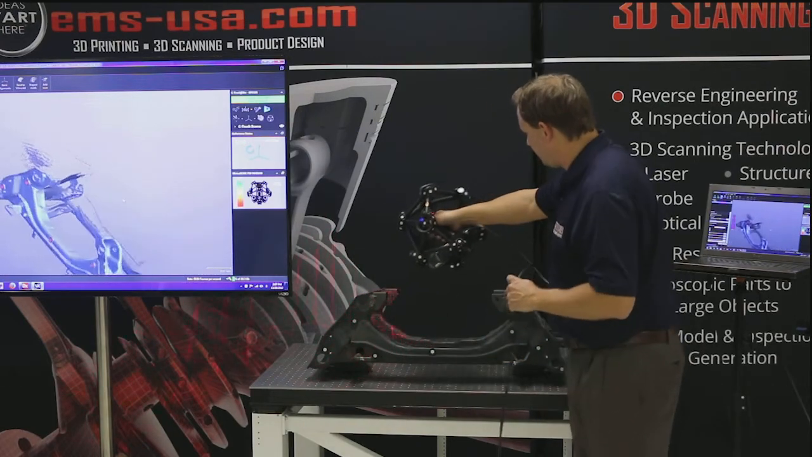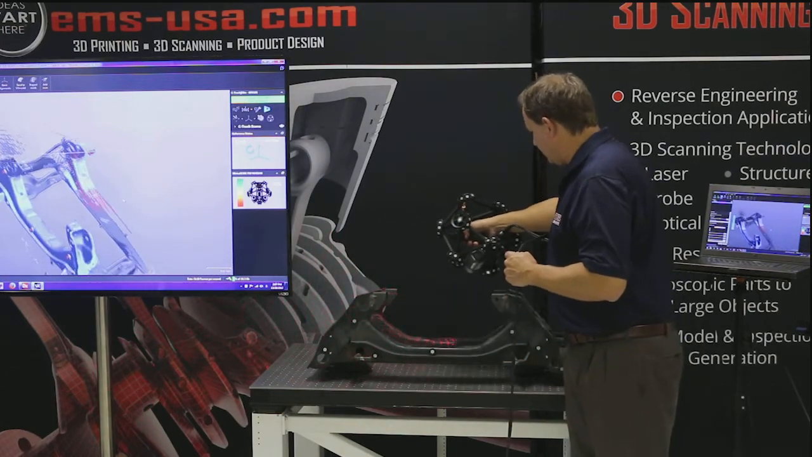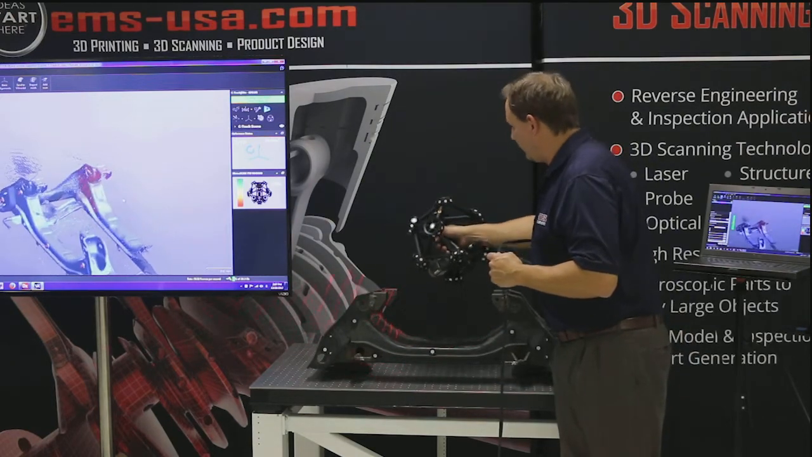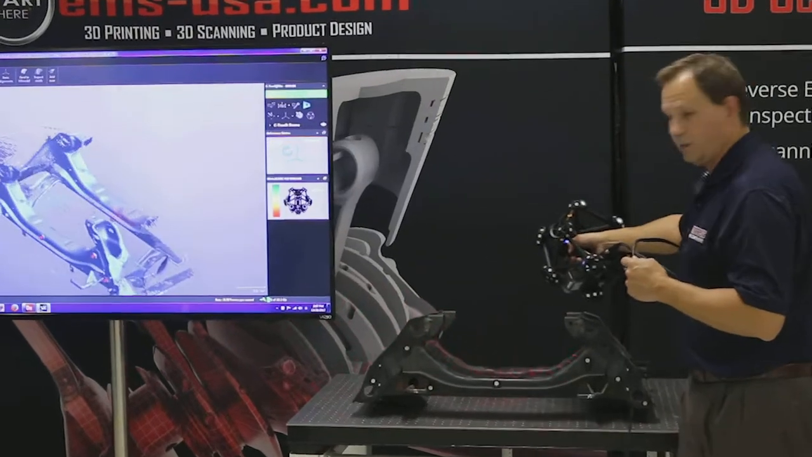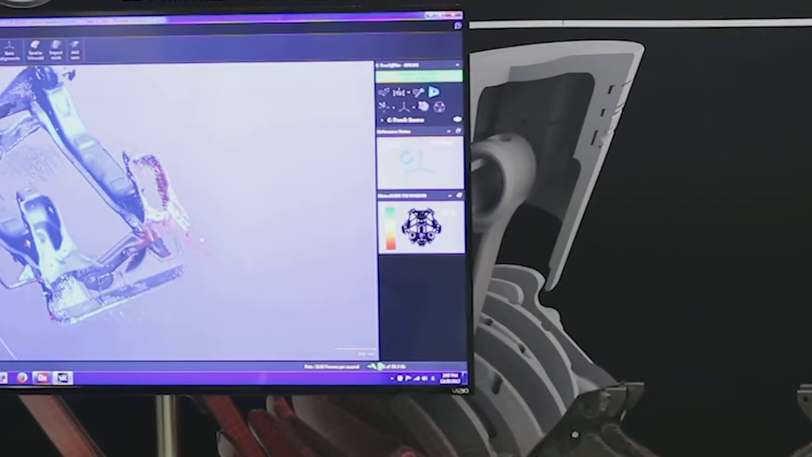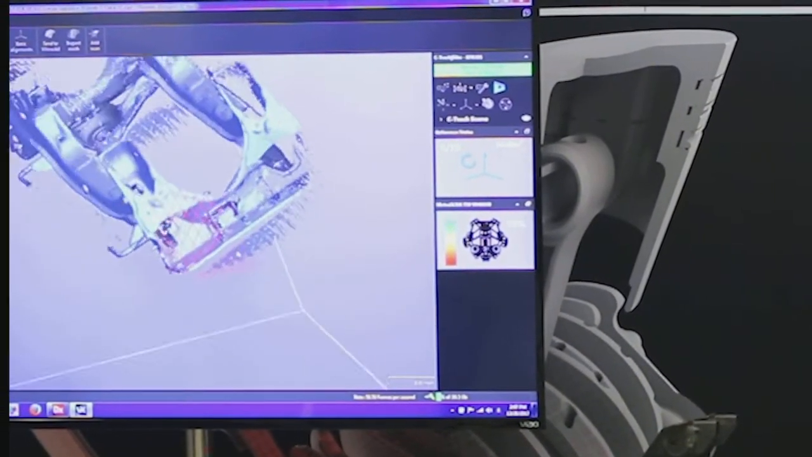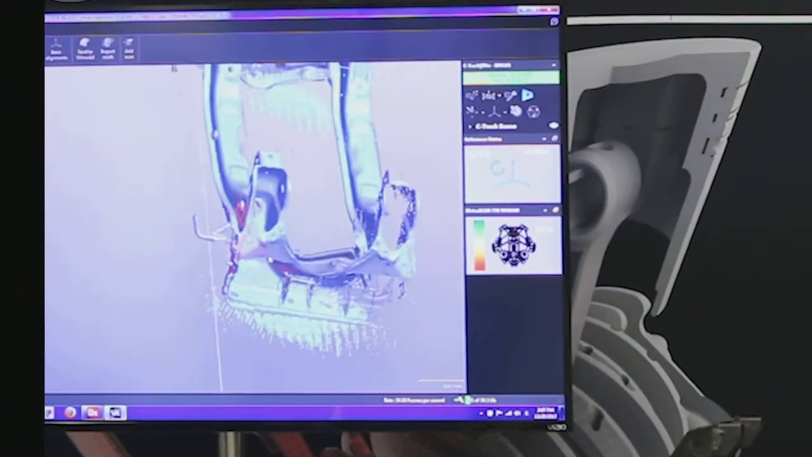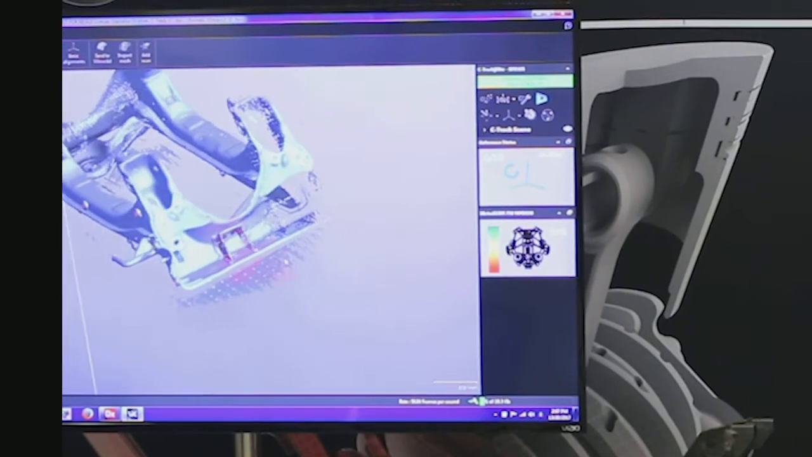A lot of times I'll put the part slightly up in the air just so I don't get it, but that's a very easy thing to delete. If you've watched any of our other videos, getting rid of what we call scatter data is very, very easy. But you can see what I'm doing. This is a thin sheet metal part, and I'm filling in all the areas I didn't get.